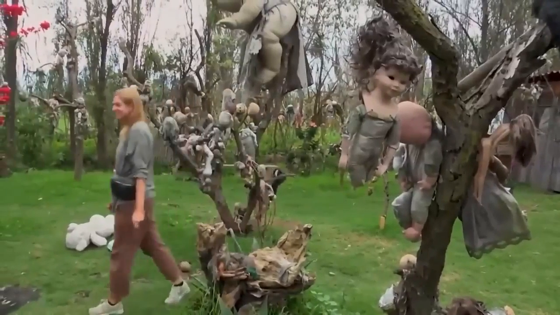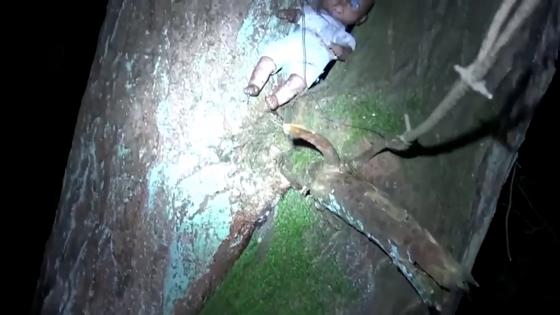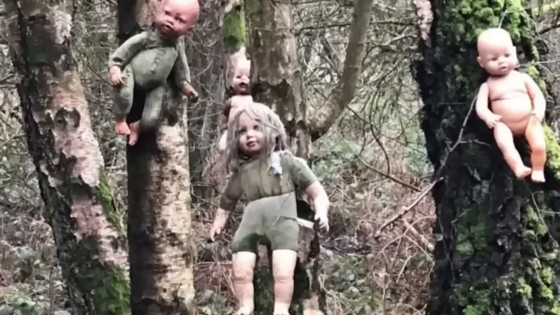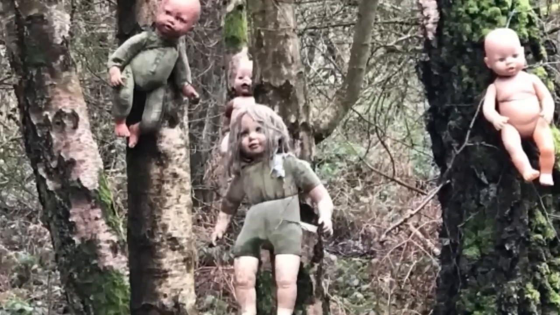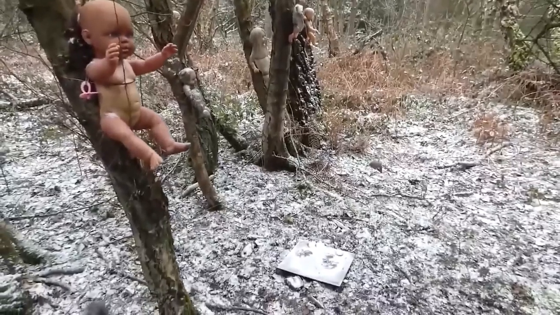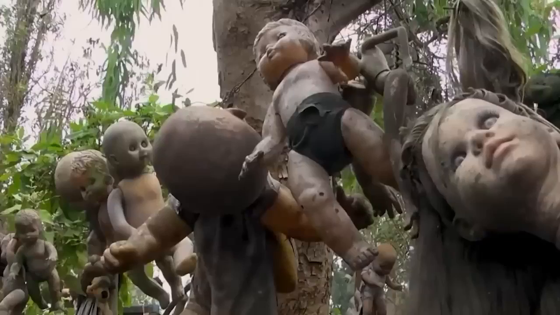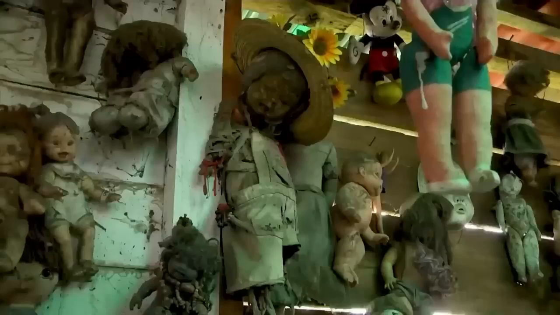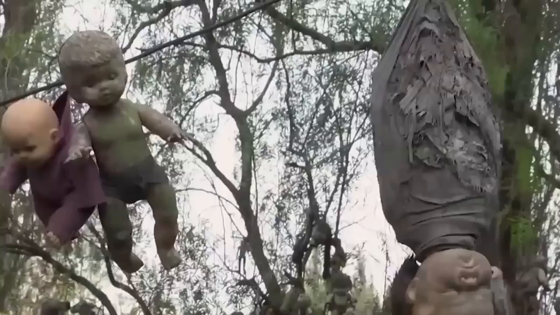Locals say there's a strange order to their placement, hinting at a hidden code. The island's tragic past adds to the mystery, as it was once home to a successful mine until a tragic event occurred. Some believe the dolls are a haunting reminder of the children who suffered there. When visiting, locals say prayers to keep any vengeful spirits at bay.